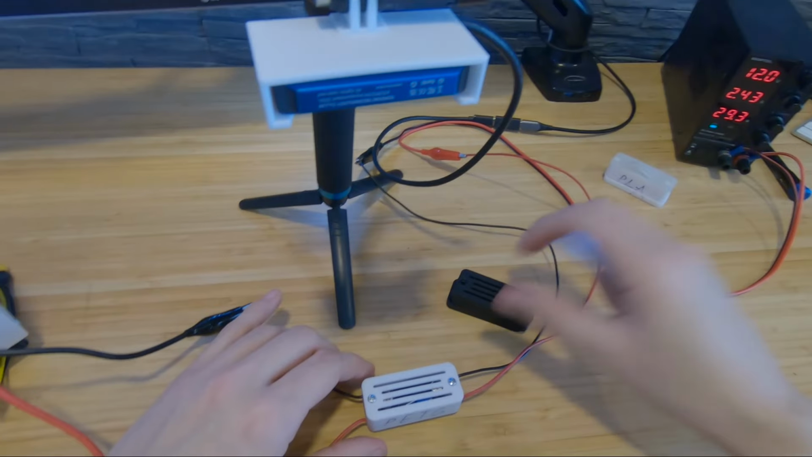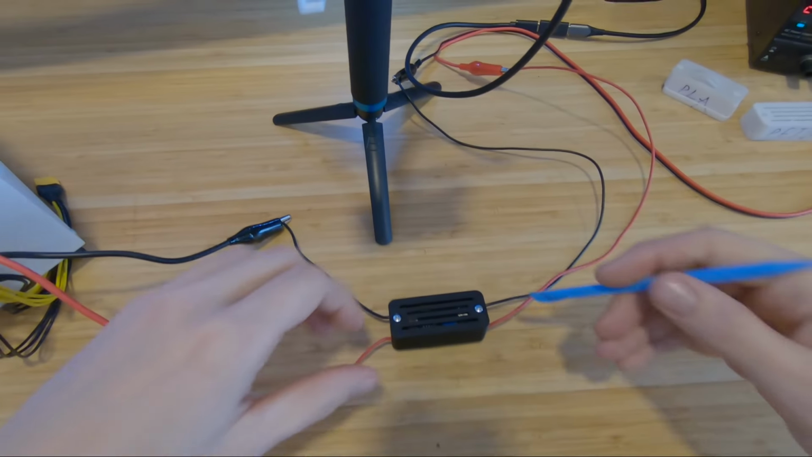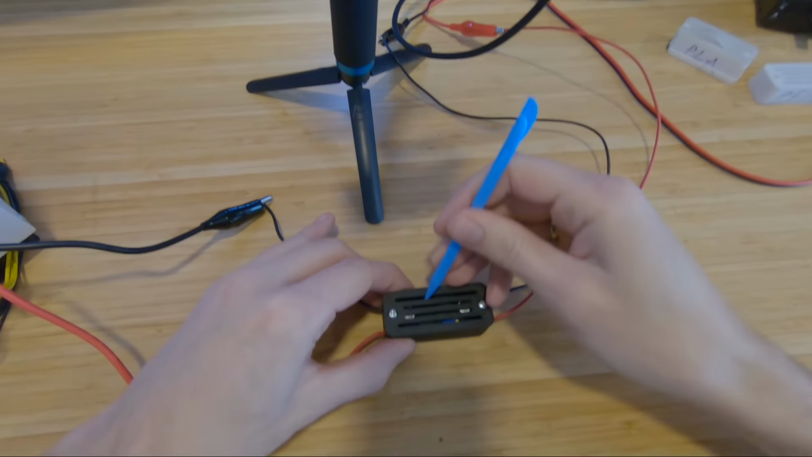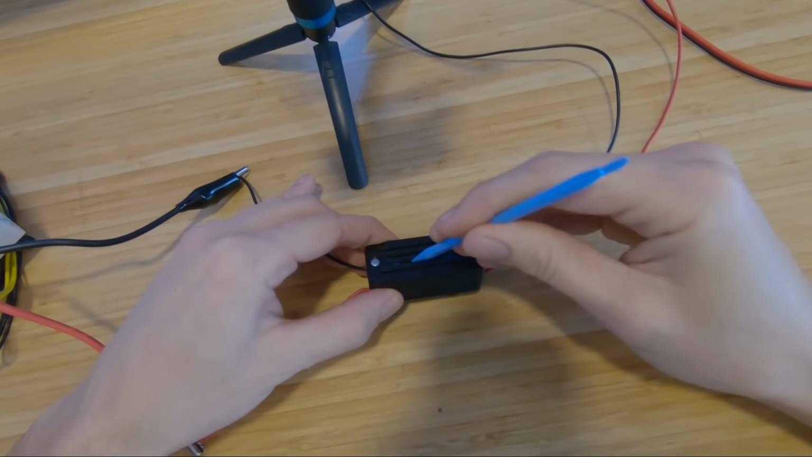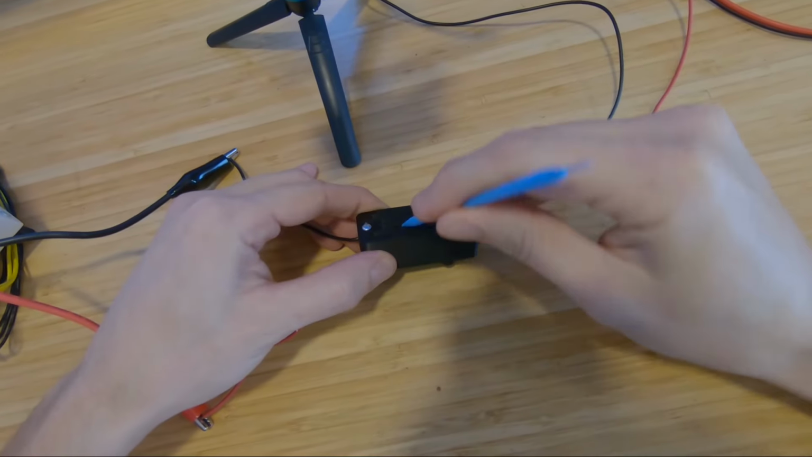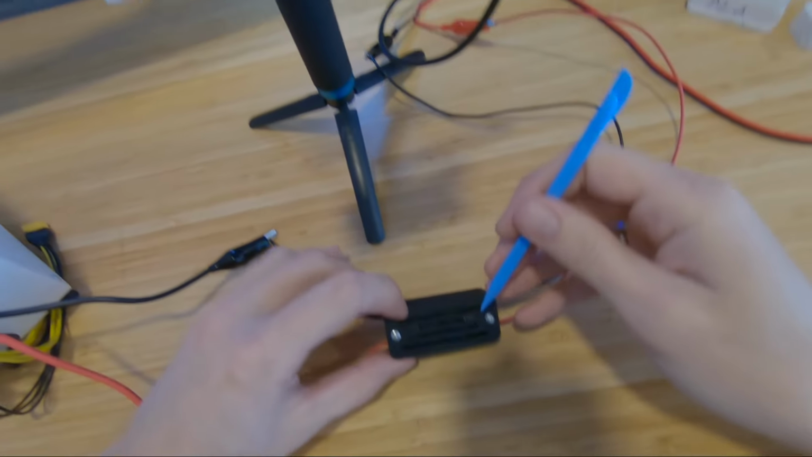Okay, let's do ABS on 2.5 amps. On 2.5 amps, ABS. Let's see. It should be great. Yeah, it is. Like no flex, no softening, nothing. Stiff as new.